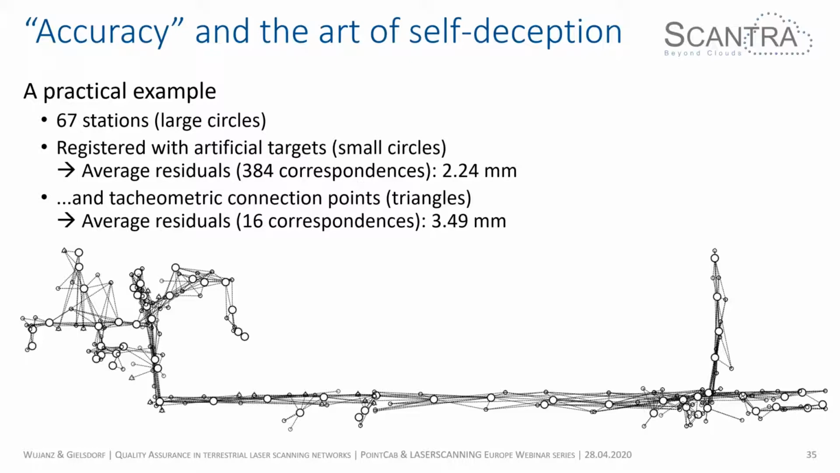Residuals tell you something, but not all. This is also a practical piece from one of our clients. It's just a small part, 67 stations registered with artificial targets highlighted by these small circles. Then what this company did was they reported how many targets they used and the average, which was 2.24 millimeters. They also had control points. They mentioned, look, we have 16 correspondences, and the accuracy or the average residuals are 3.5 millimeters. And everybody was happy.